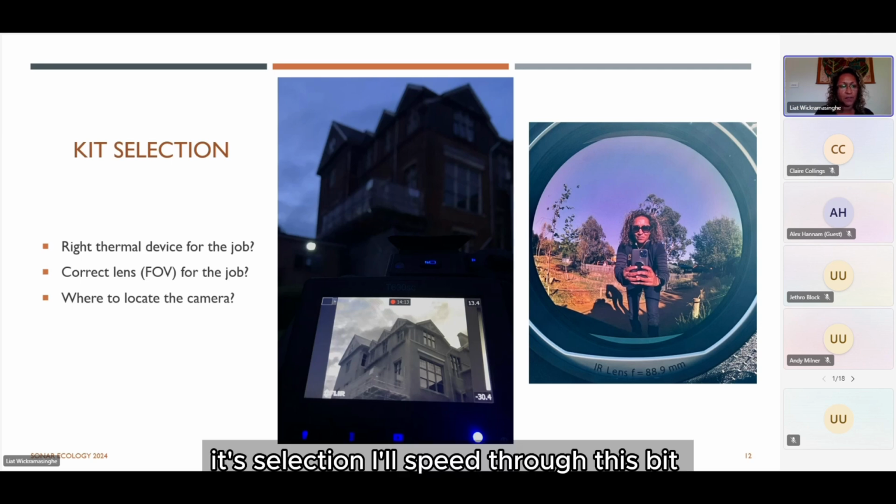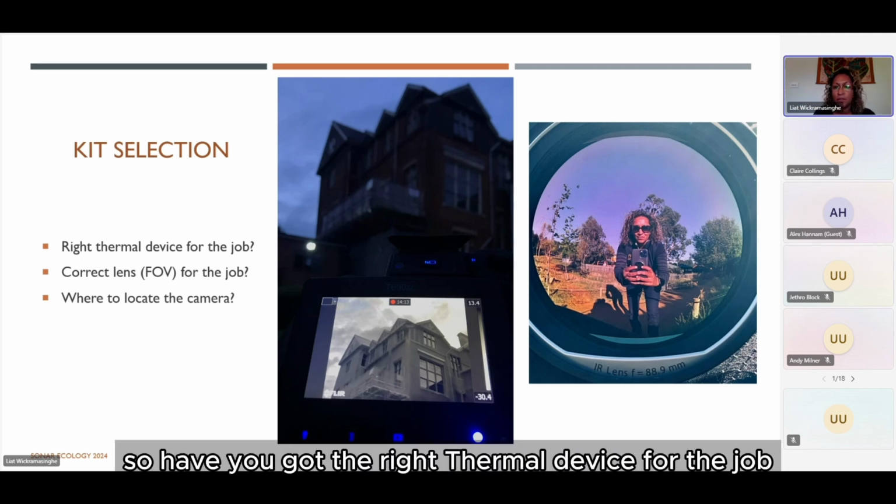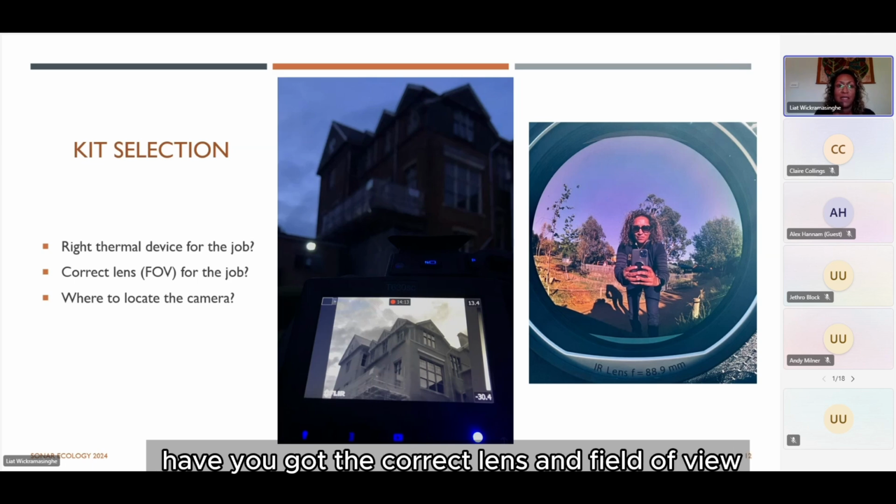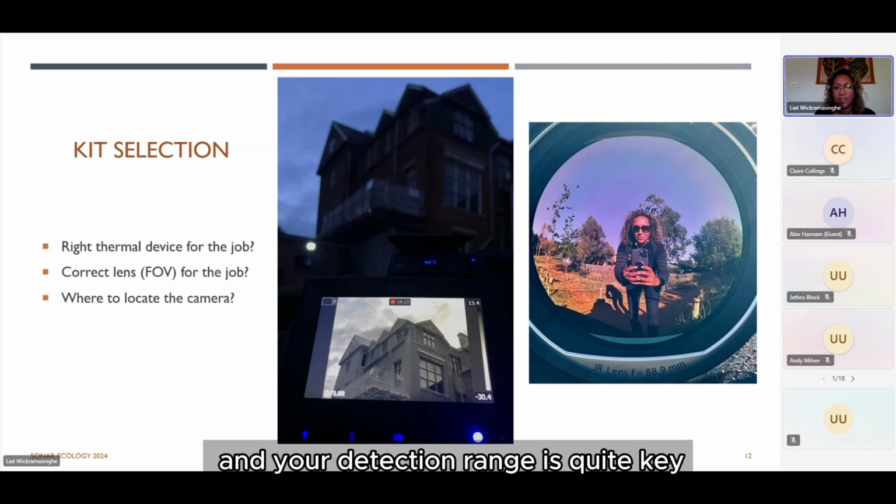Kit selection, I'll speed through this bit because I'm aware of time. Have you got the right thermal device for the job? Have you got the correct lens and field of view for your job? And your detection range is quite key.